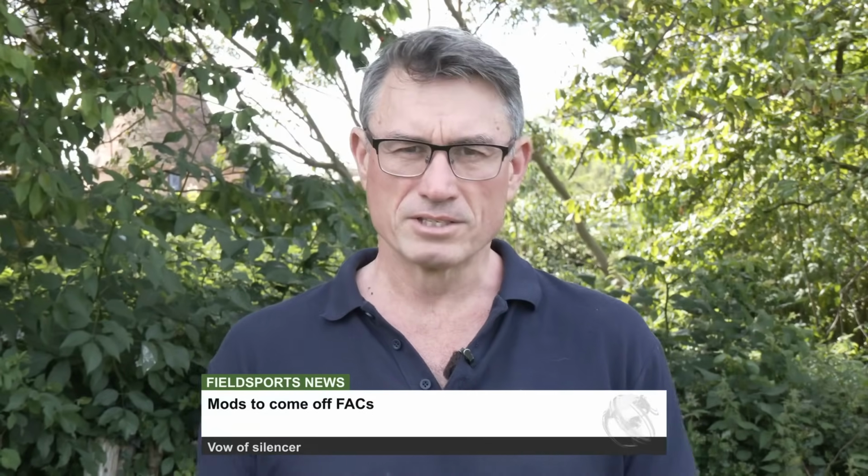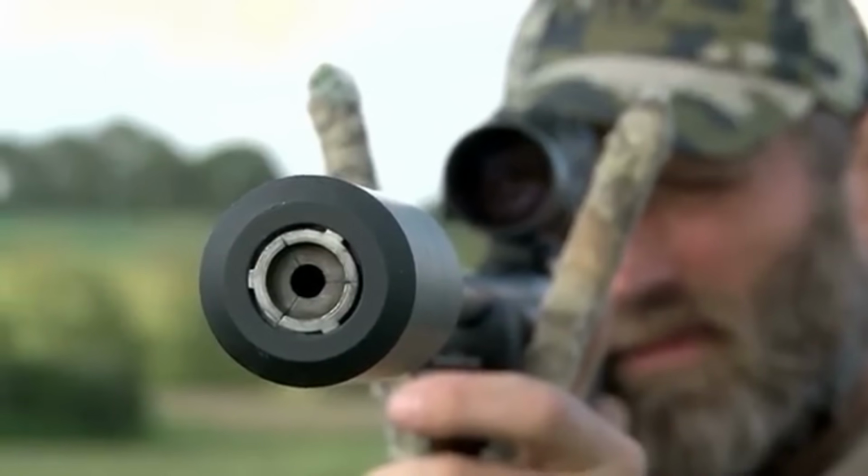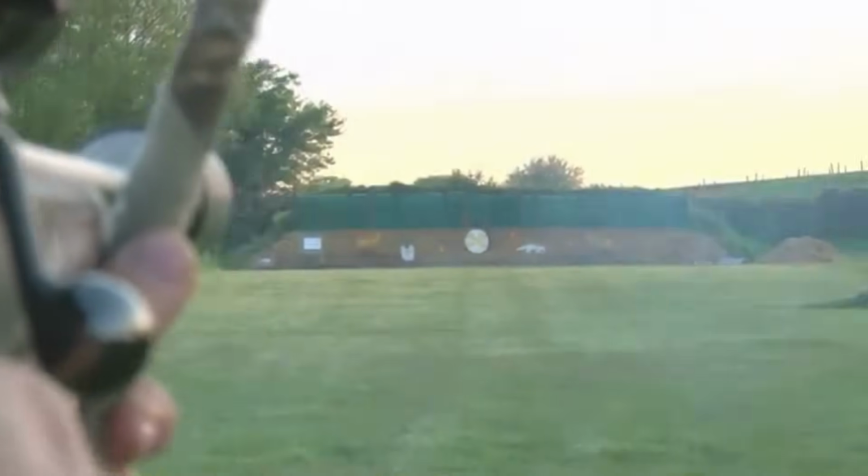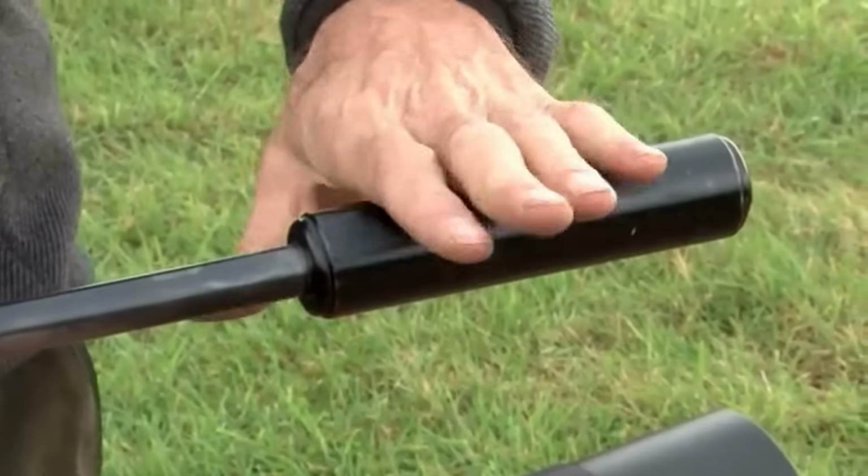The Westminster Government has decided to remove the licensing requirement for sound moderators. Home Office Minister for Policing Dame Diana Johnson MP confirms that the government will drop the listing of individual sound moderators from firearms licensing. In order to possess a sound moderator, you will still have to hold a firearms certificate.